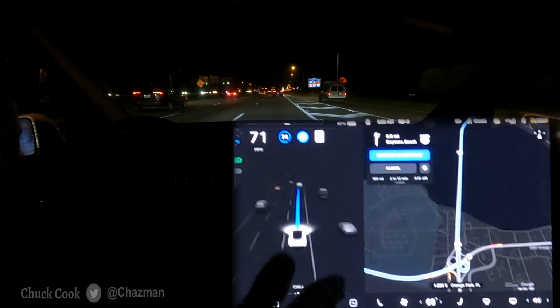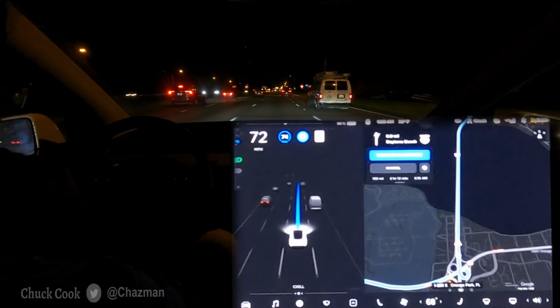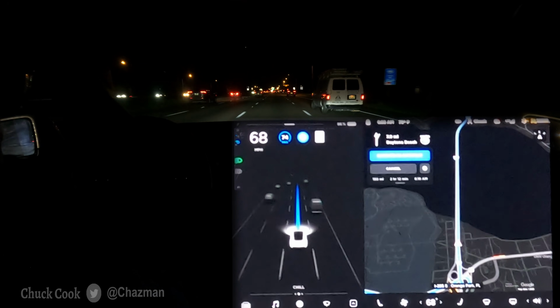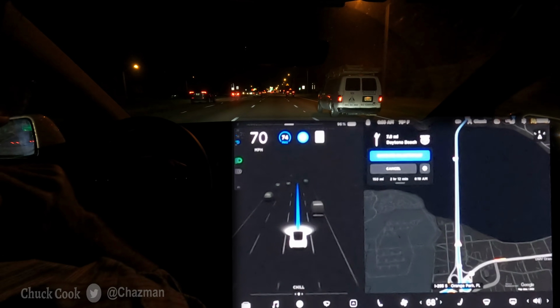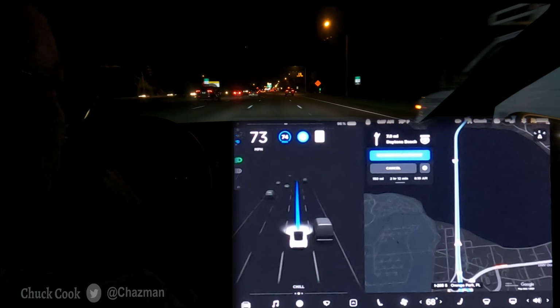All right, so now it needs to get over one lane to allow these cars to merge. It did slow down for that car there. That was good. Okay, he's not coming over. Sometimes they come over pretty aggressively.